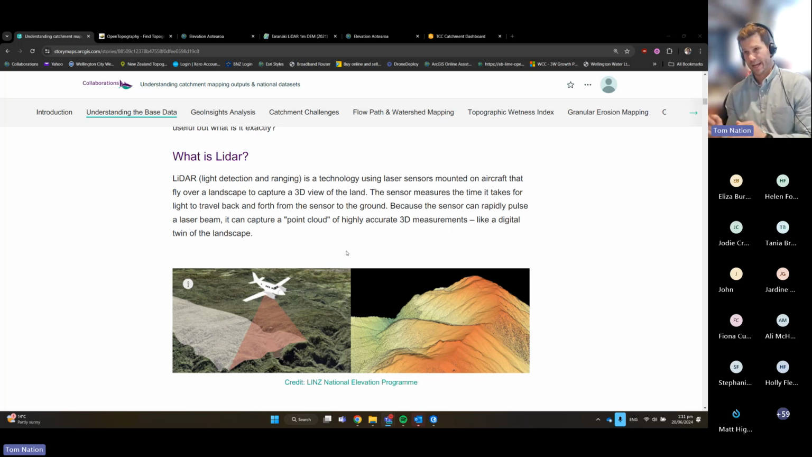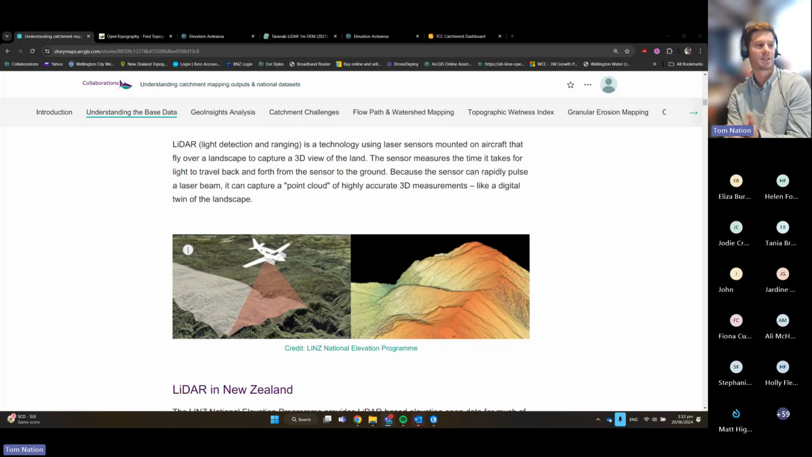The point cloud itself is very useful, but it's the outputs, which we'll go through in a minute, that are more readily accessible and usable for the work that I'm talking about. But it's important to know that this is what LiDAR is and where it starts.